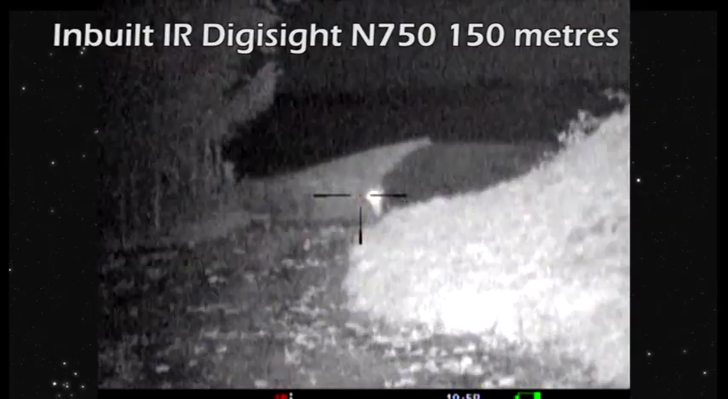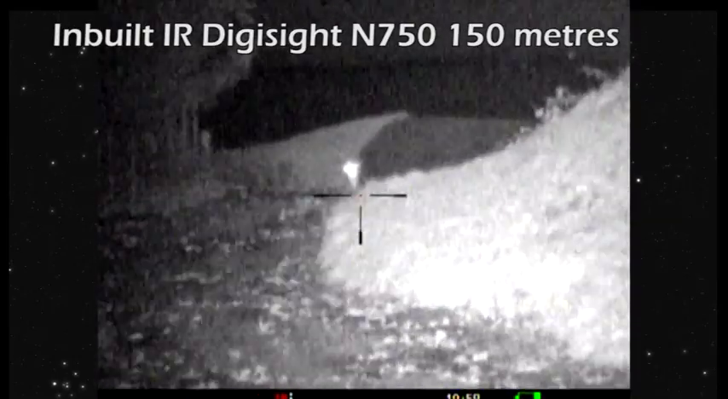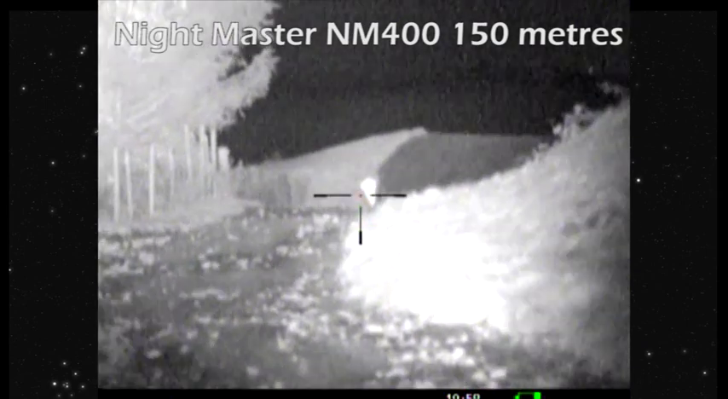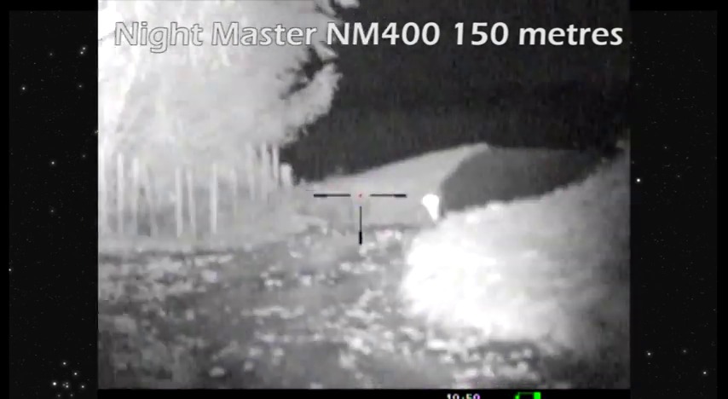They are very comparable. You look at the inbuilt IR on the Digisight, there's no comparison. It's clearly better with an add-on, isn't it? Yeah, the built-in IR illuminator on the Digisight is very grainy and a lot of noise. So here you see we'll switch to the Nightmaster and instantly you can see the results. There's a difference there straight away.